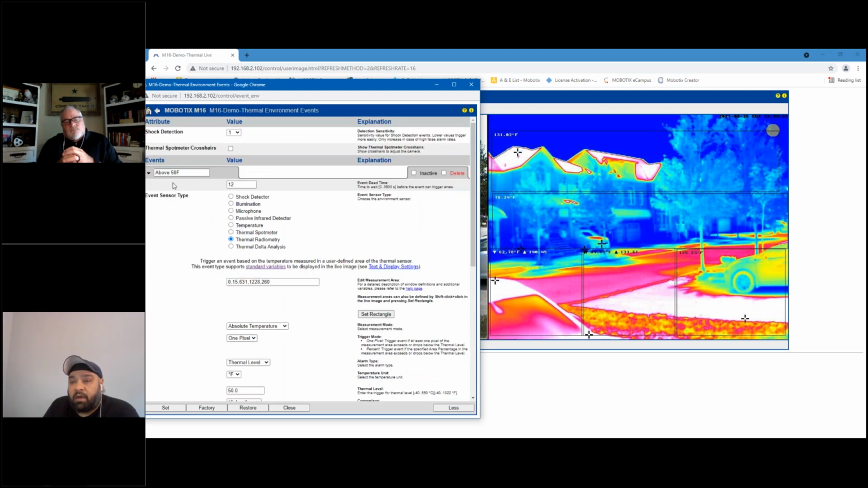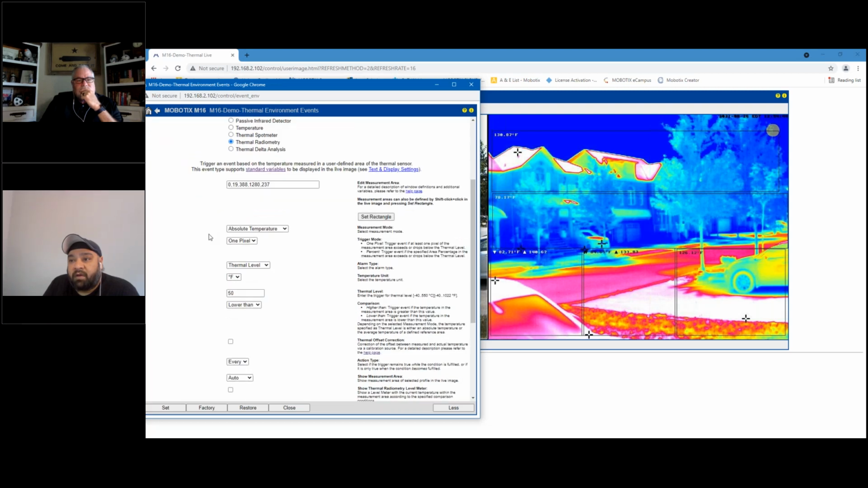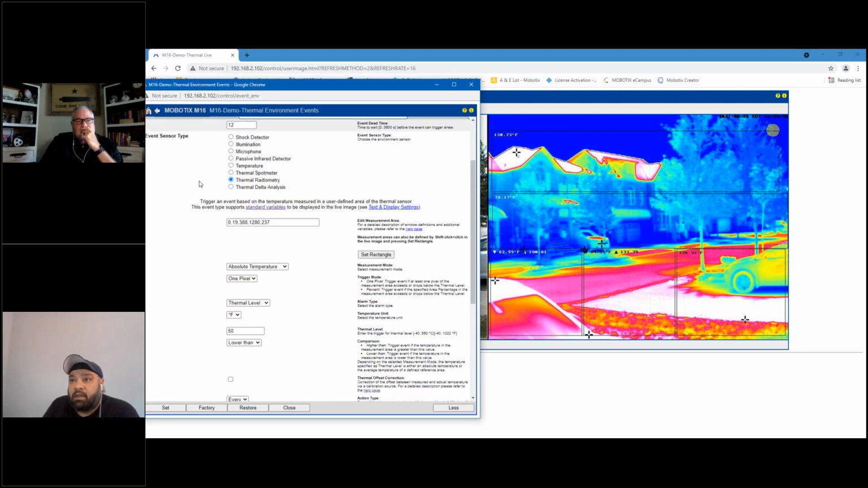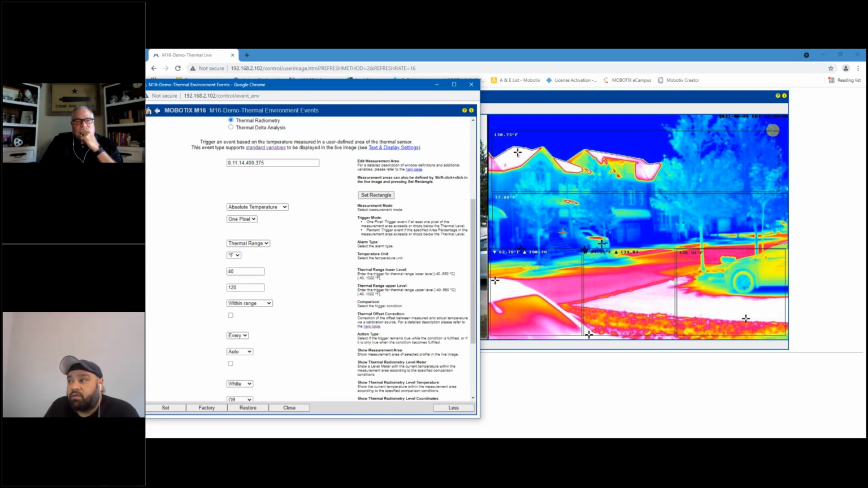So this one zone that I've defined over here is going to detect temperatures above 50 Fahrenheit. Similarly, I have something over here for below 50 Fahrenheit, which would be this zone right here. And then I have something for within a range, which corresponds to this zone.